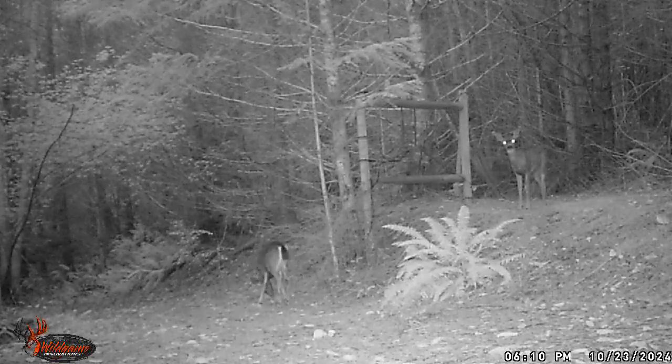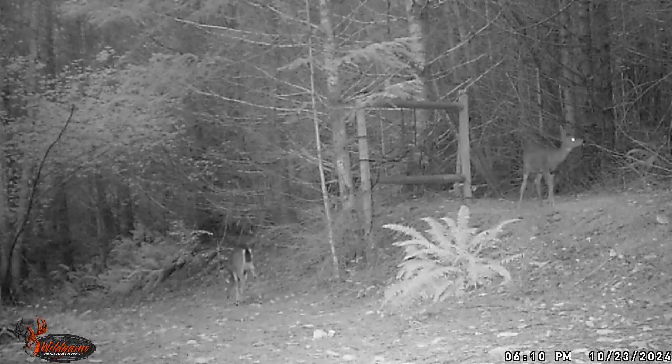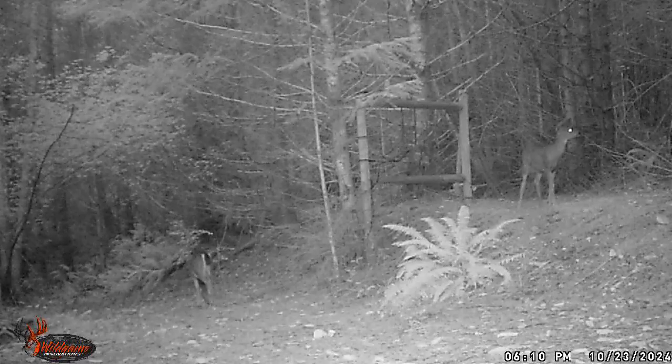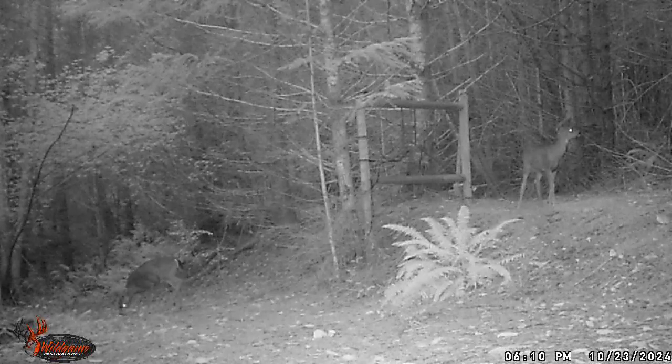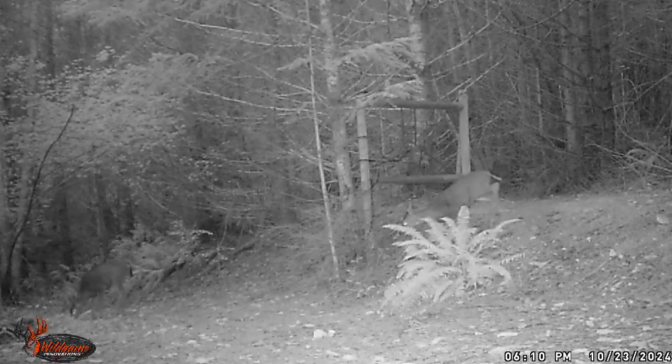So this is a little bit more towards the daytime. You can see it's a lot lighter out. We're still over at Forgotten Trail. Just some deers perusing around looking for food. One on high alert there on the right hand side. There we go. Gonna go join his buddy now.